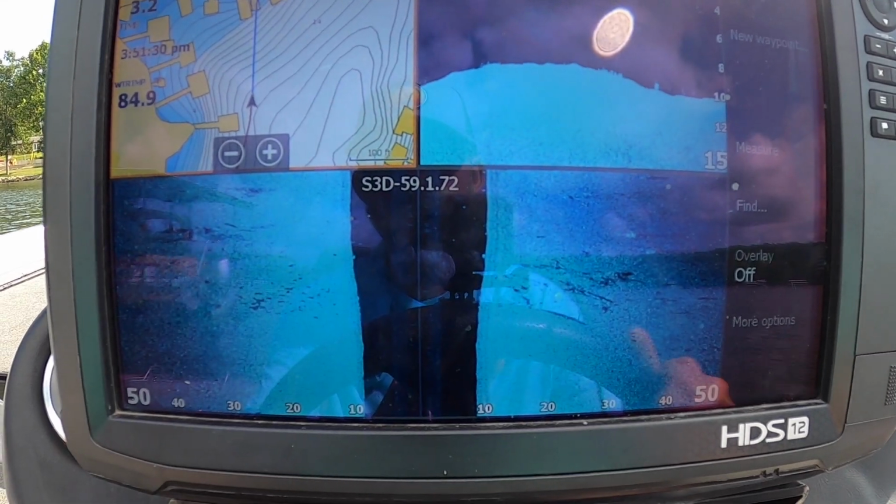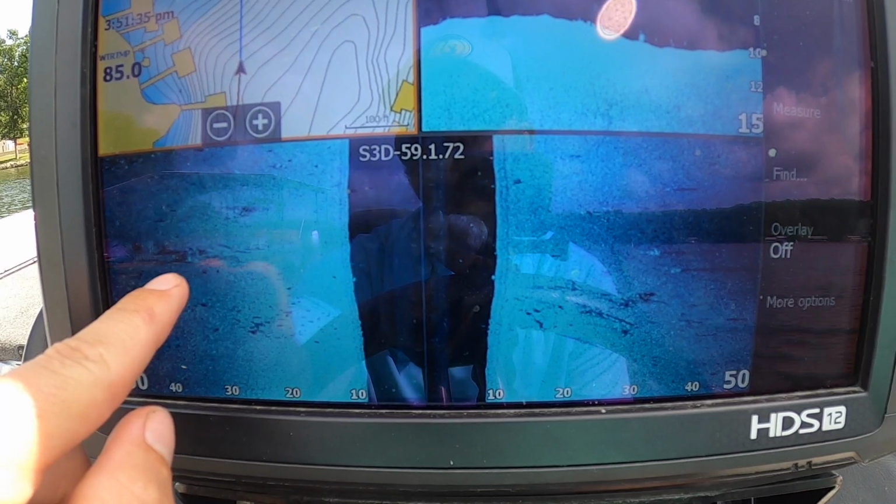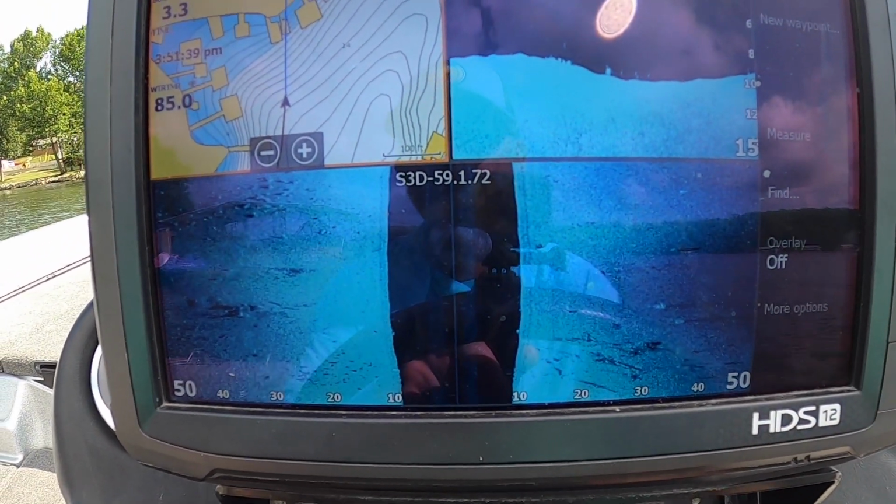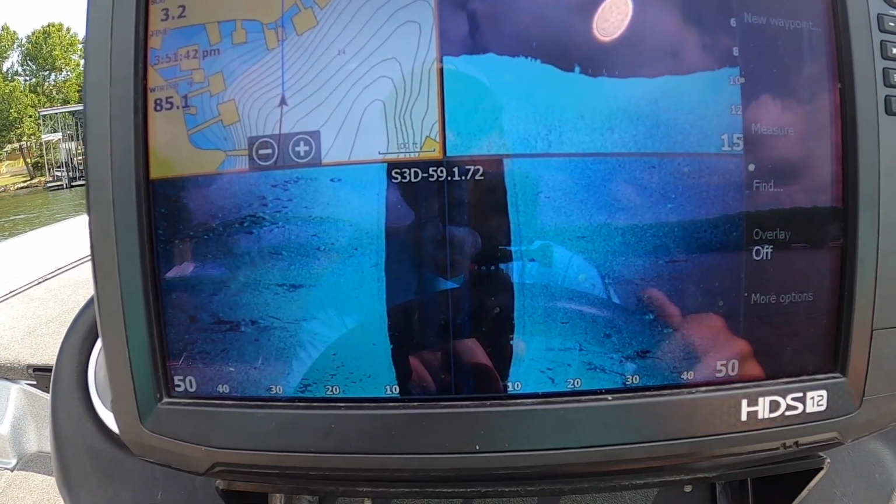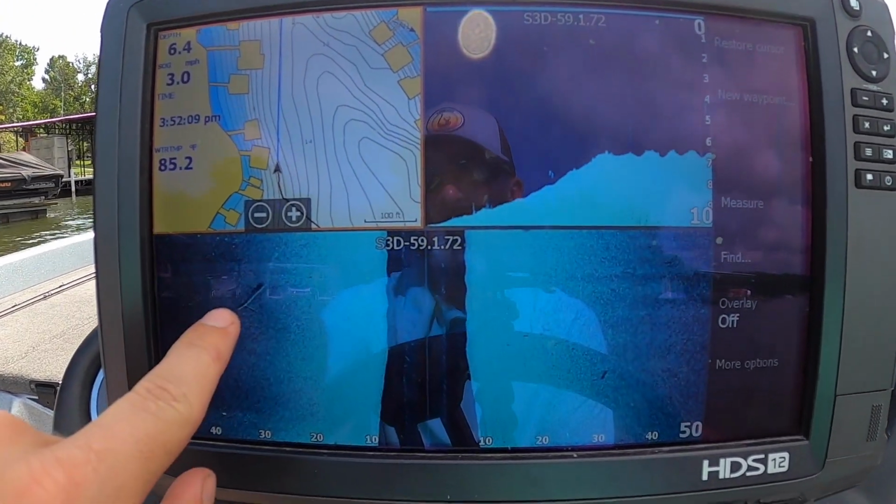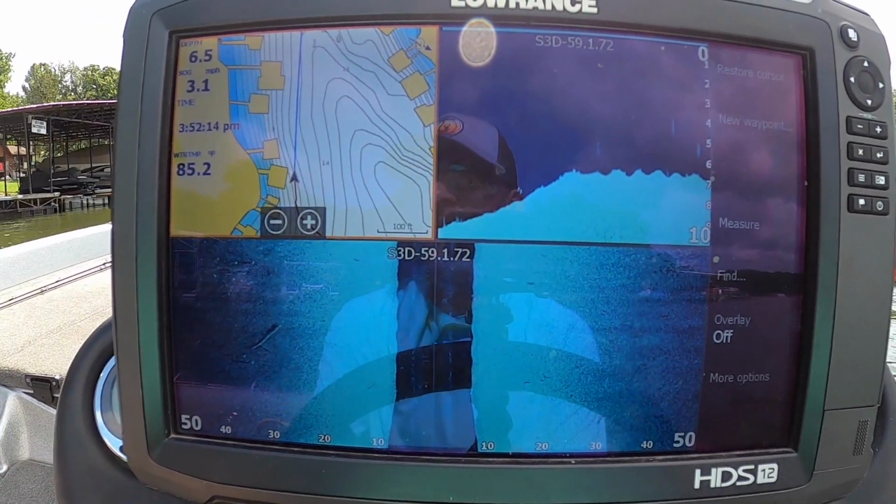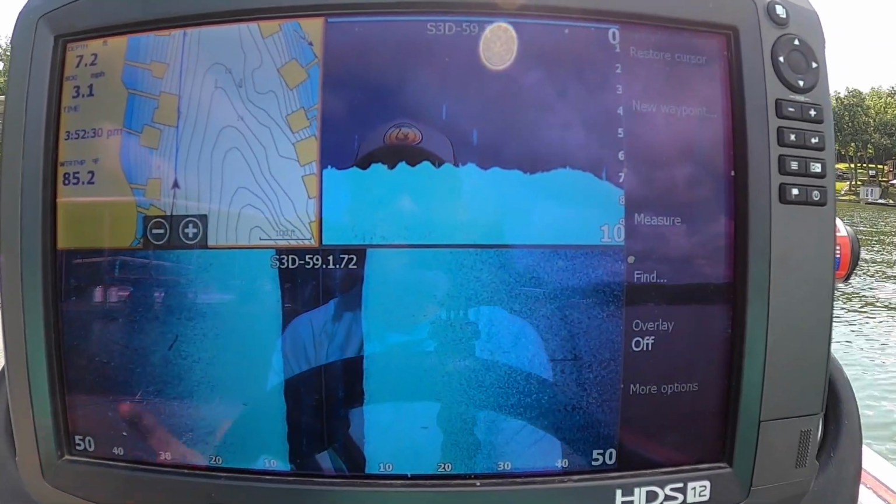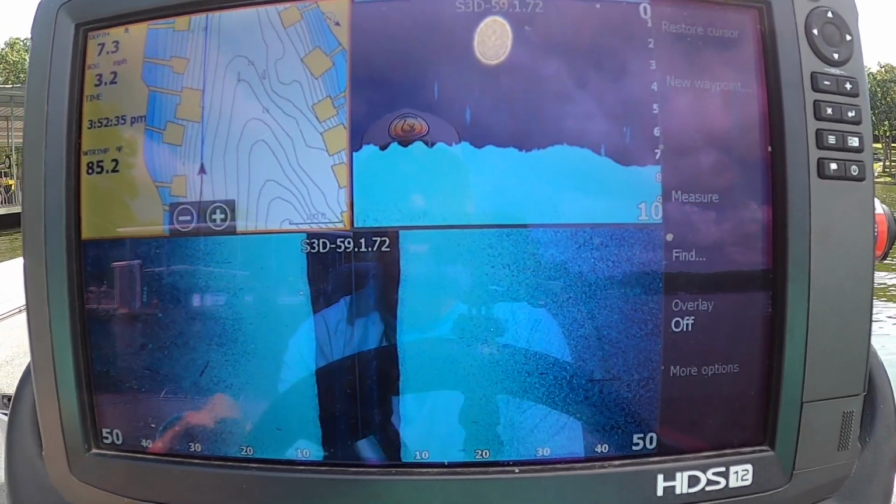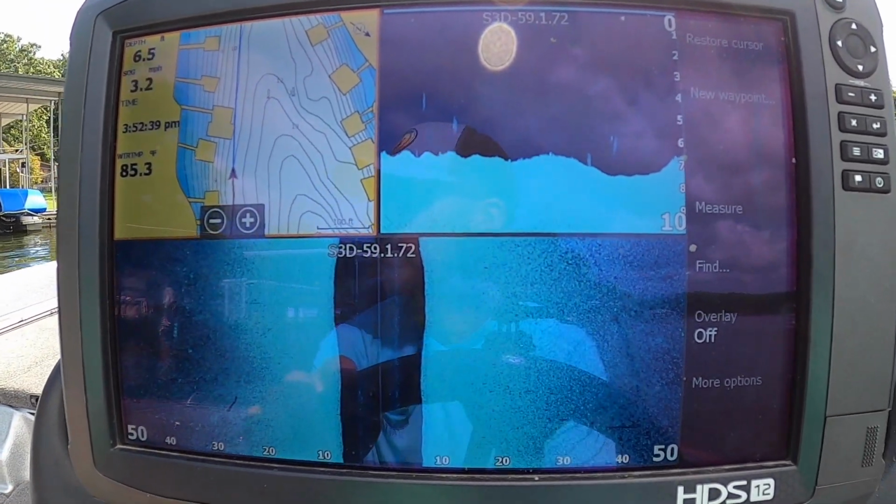Do some cruising here. You can see over here, it's a little bit of a brush pile. You've got some rocks scattered. There's a big limb or a big stick laying on the bottom. And this time of the year, you gotta always be watching for people swimming and stuff like that off the end of their docks. You can't get too zoned in on your unit that you run somebody over. That would be no good.